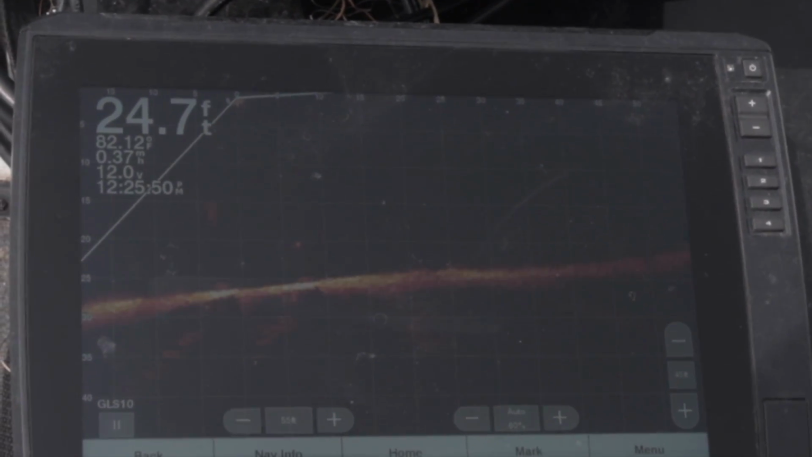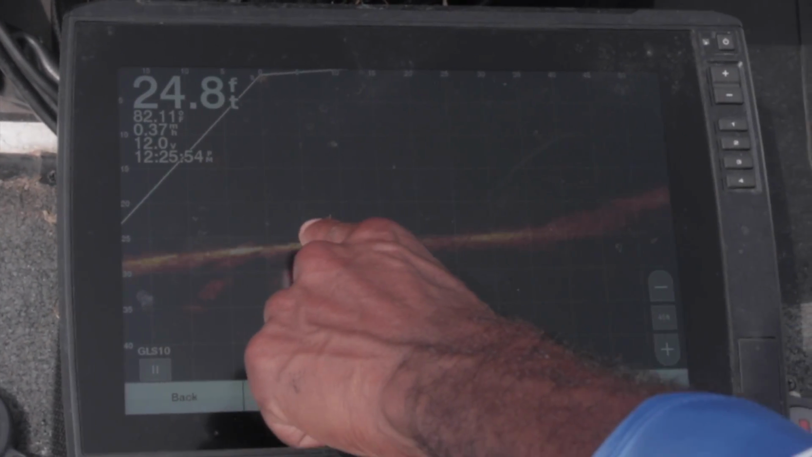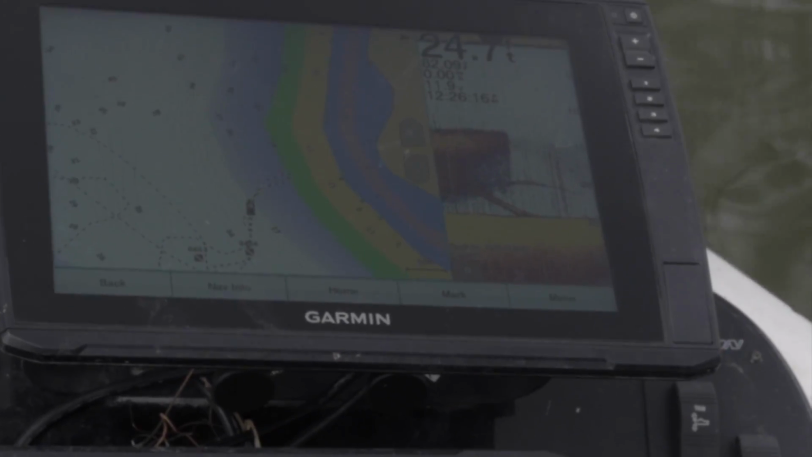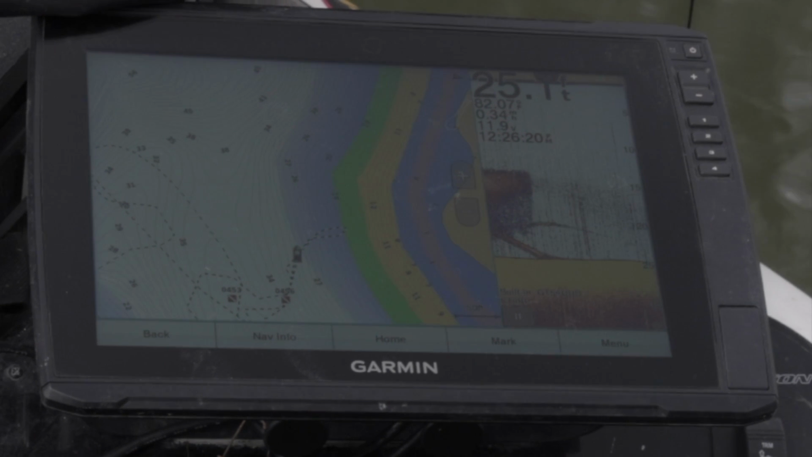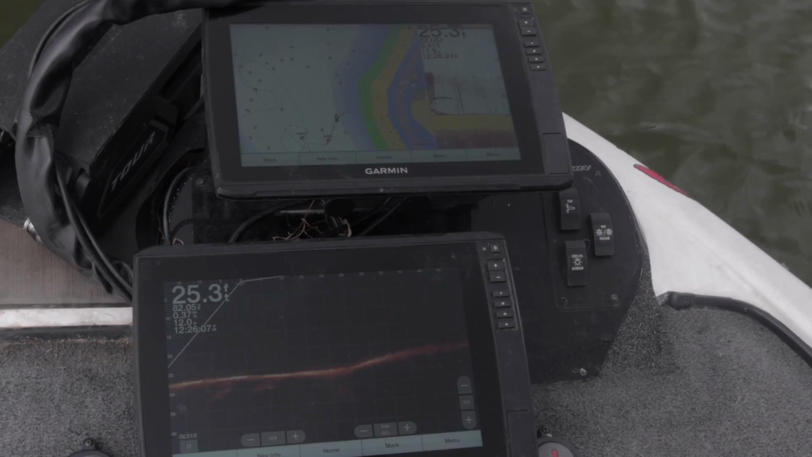But I can just kind of take my trolling motor. There it goes again. I found them again. See, there's a big wad of bait right here to the left. Look at that fish. That's what it looks like. You got some fish streaking through that bait that's right under the boat too. So I've got fish in a couple places here. That's pretty neat. You can do stuff like that now.